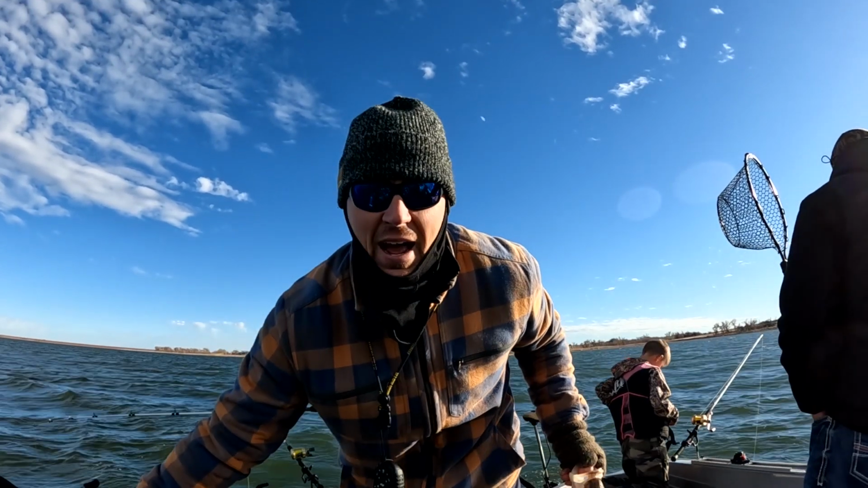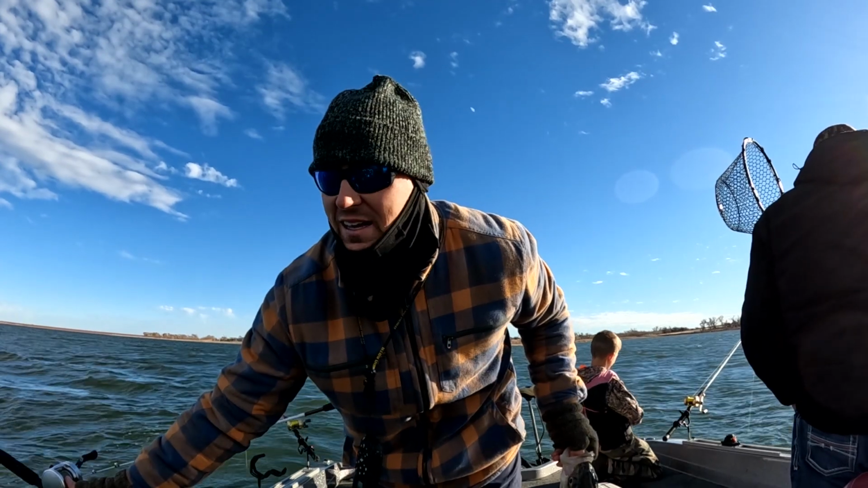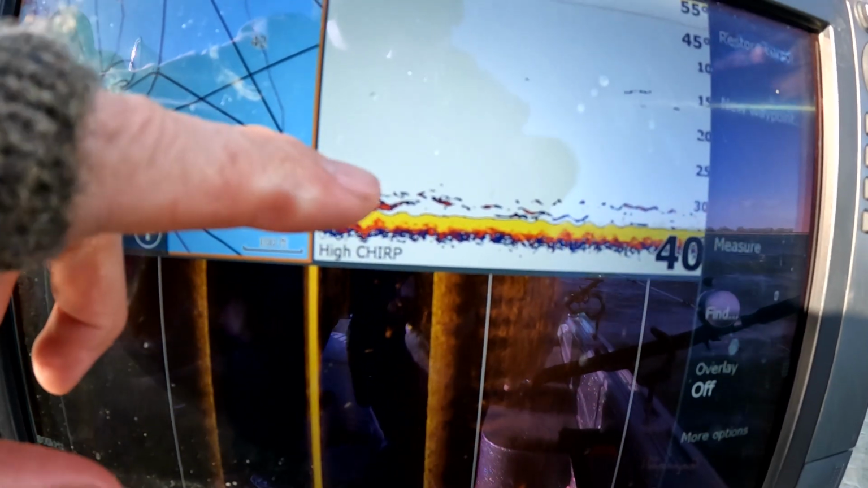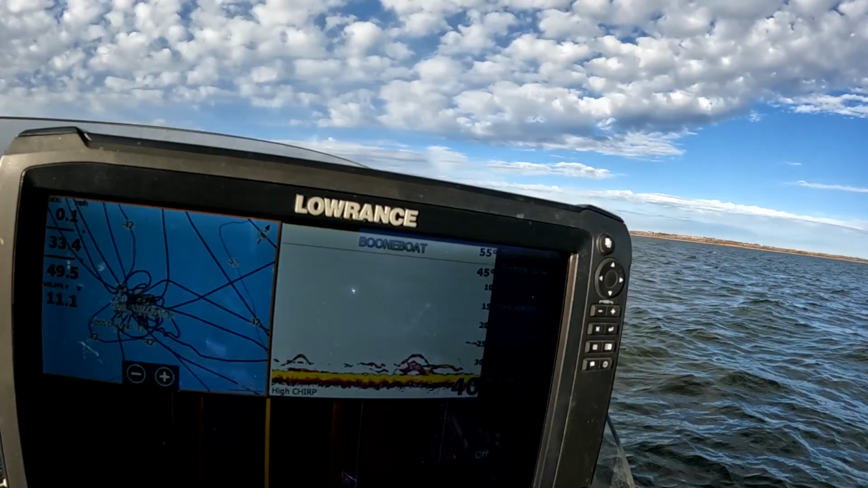You know, we've been spotty, but now we're actually seeing some fish. I'll show you guys in a second the graph when I get this fish in the ice chest. So that's what it looks like, guys. Just right there, those little marks right there on bottom. That's kind of what they look like. But it looks like they're not really staying underneath this, as you can tell. That's what it looks like, guys.